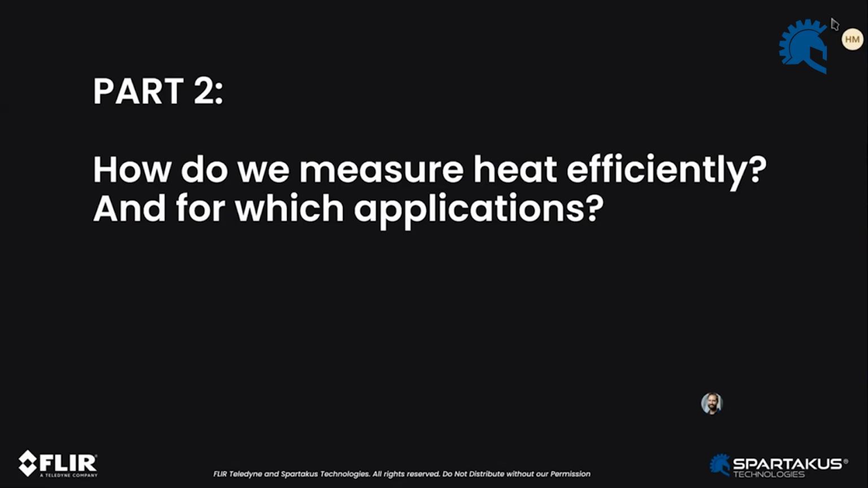So Eliel, how do we measure heat efficiently? Let's talk a little bit about some of the science and some examples about infrared imaging.